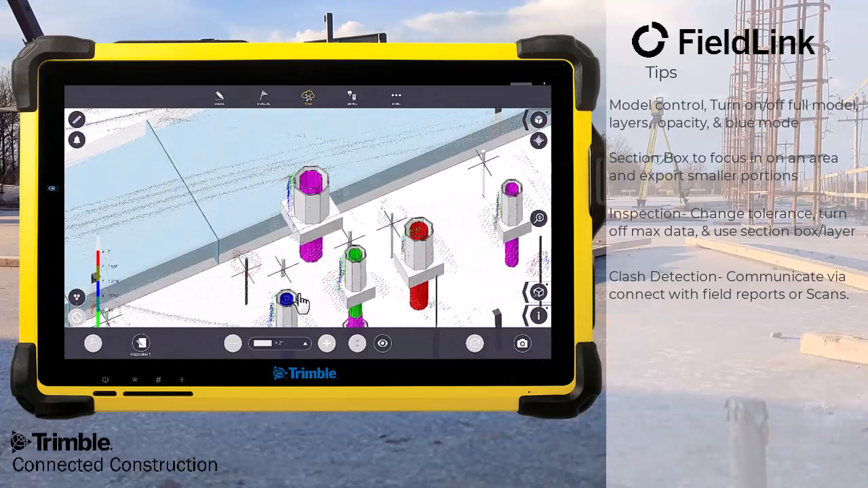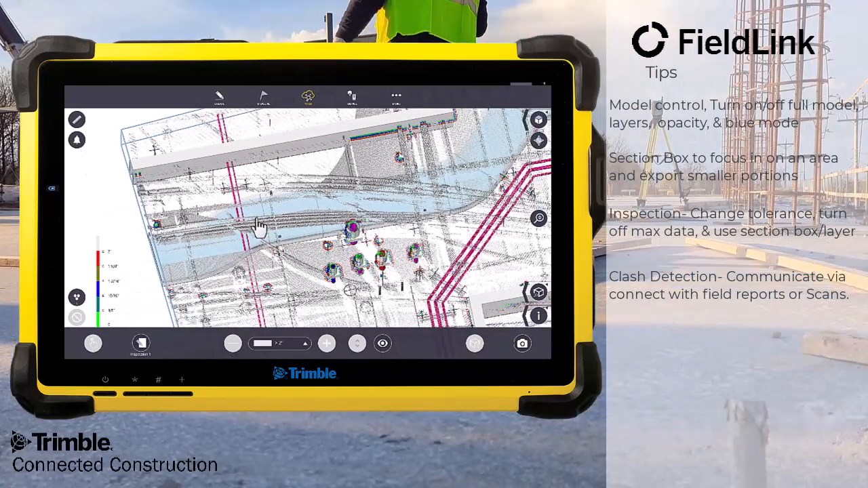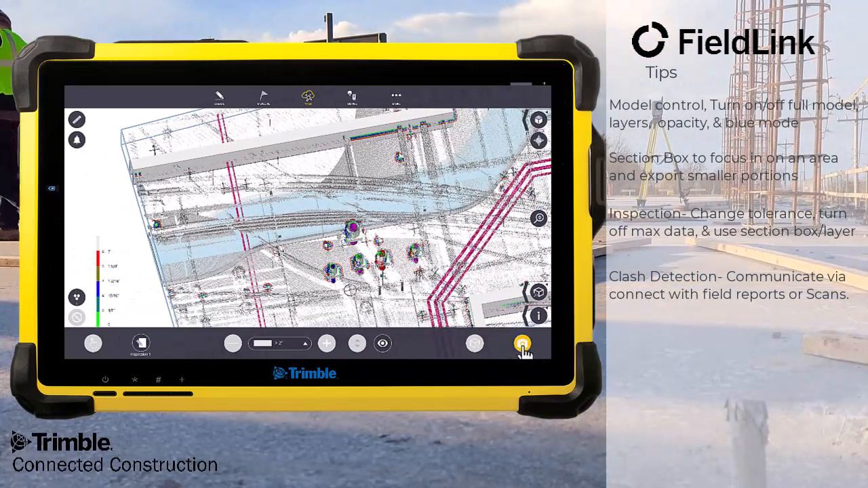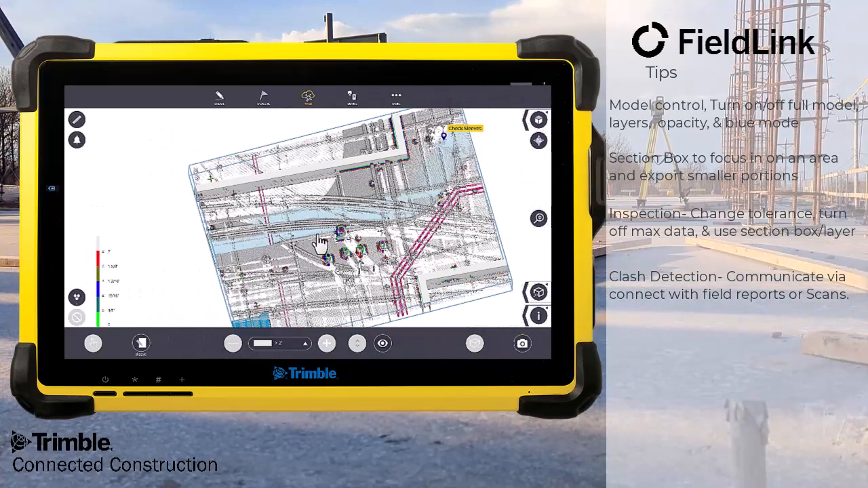It looks like they're actually okay there as well. So I can bring that tolerance in, and you can see it's going to change that scale as well. Take another image, and we will name this again, so I can export this out as well.